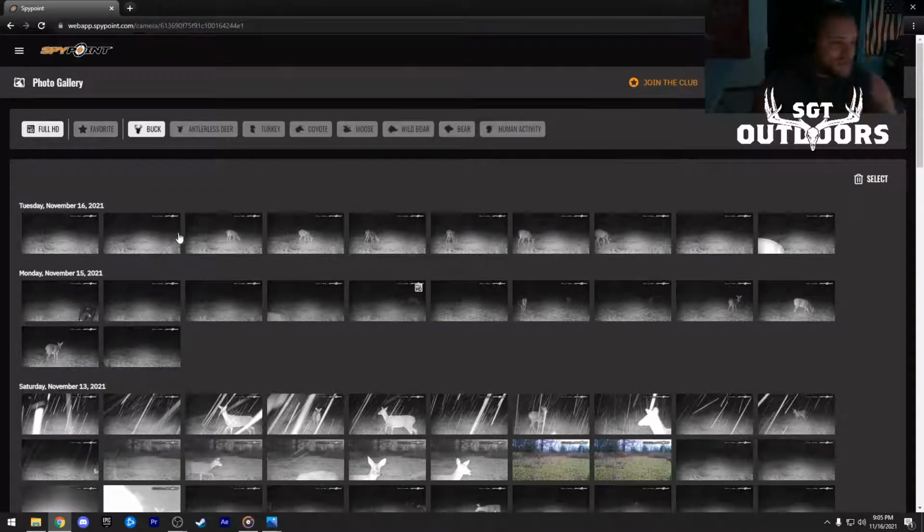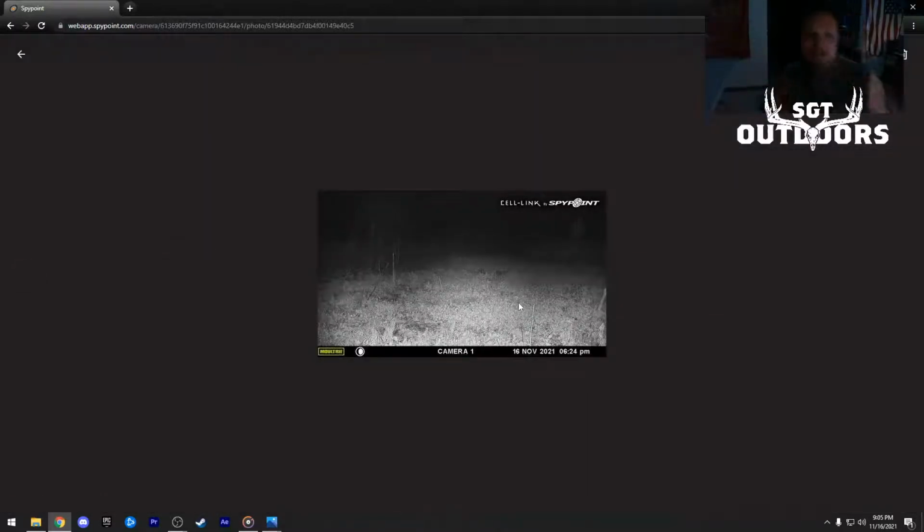I've sat over this plot right here a couple of times, and I've seen 6 or 7 deer, 4 bucks, completely miss this camera. I've had one walk way back here in the back, come around, and feed in this food plot the whole time on this side of the camera and never set it off.